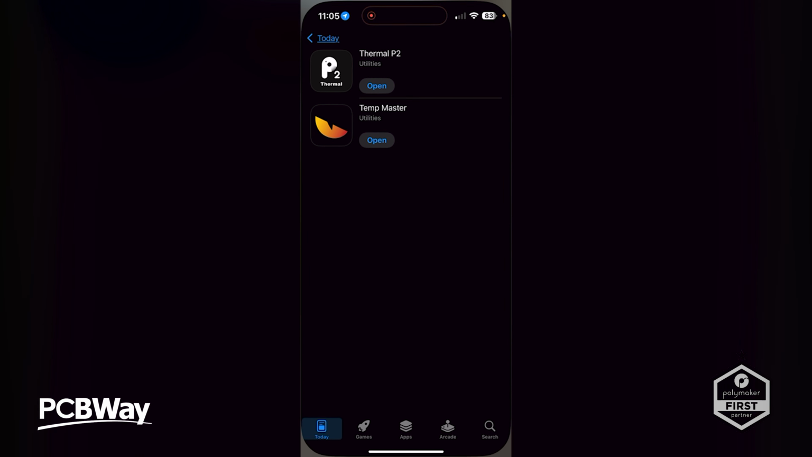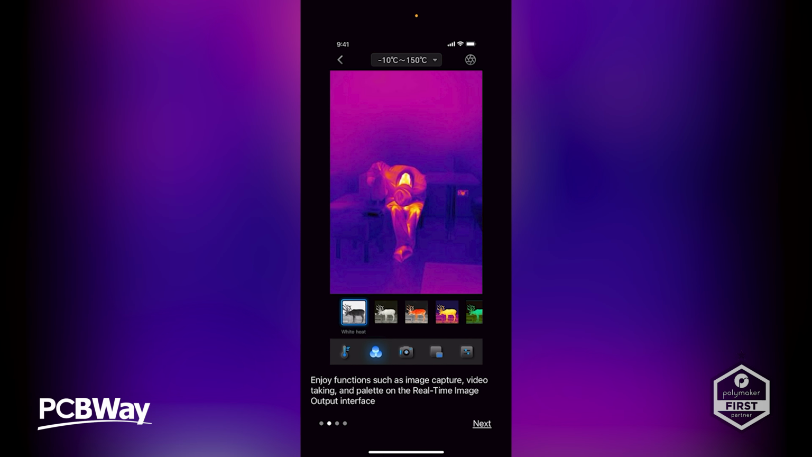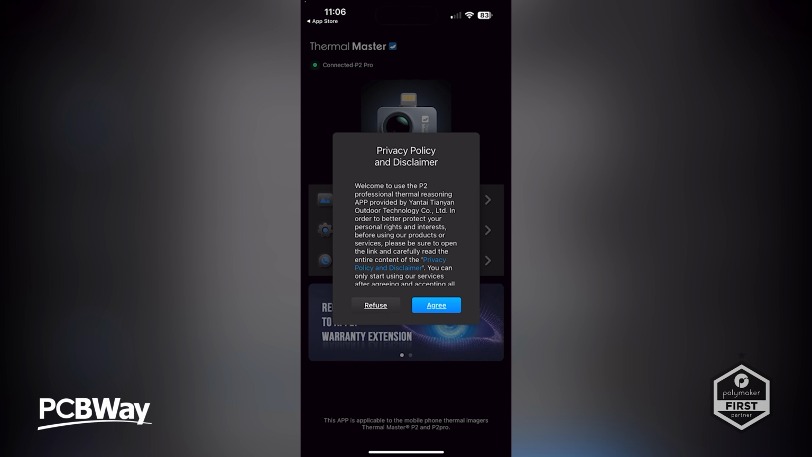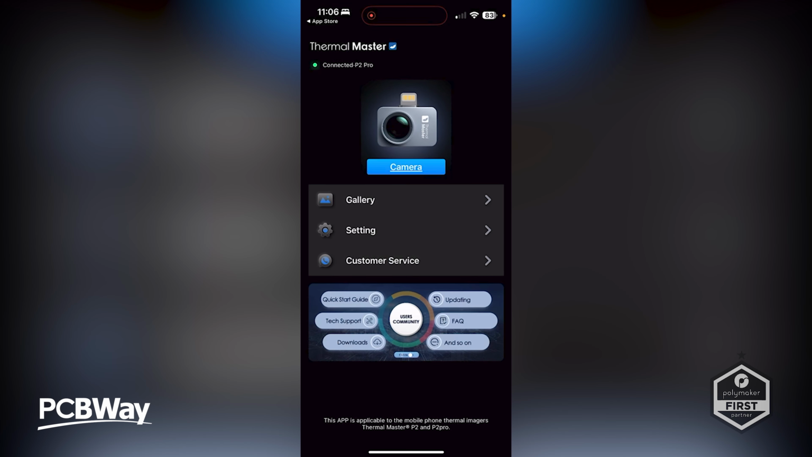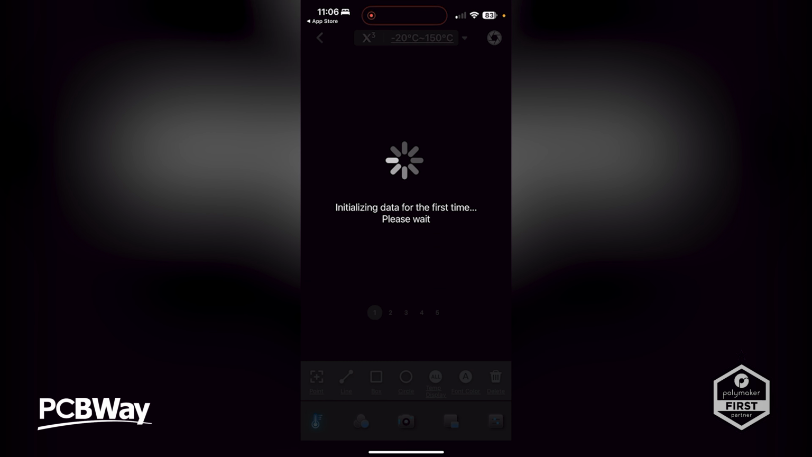So let's go back to the App Store and let's go into Temp Master. Again, this is a Thermal Master version, so it might just be that it's the app that is that, which would kind of make sense. Okay, so we've got a similar kind of situation again. Lots of information here. I don't really want to have to log in. Okay, we'll hit that. Let's hit the camera button again. So this is the second app that we potentially could download. And this again has a few more display points on it.